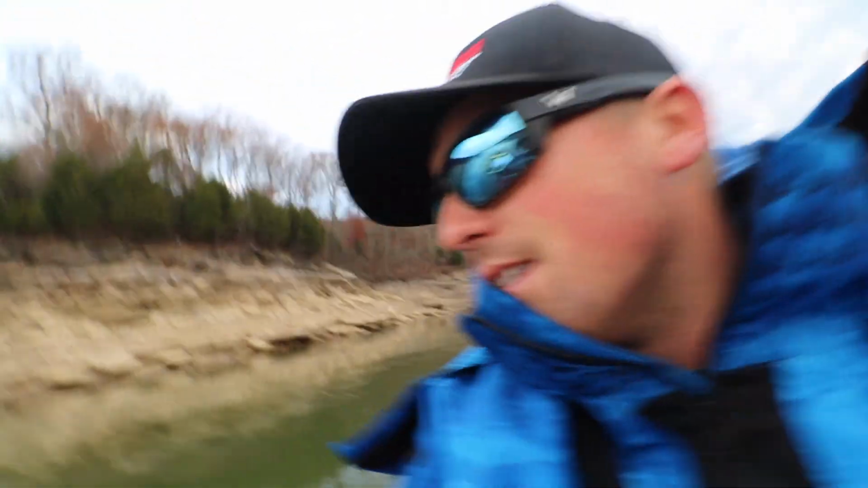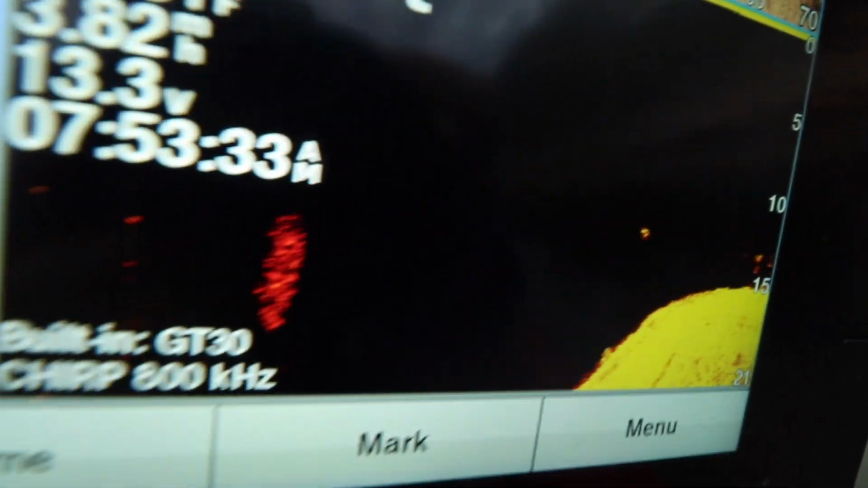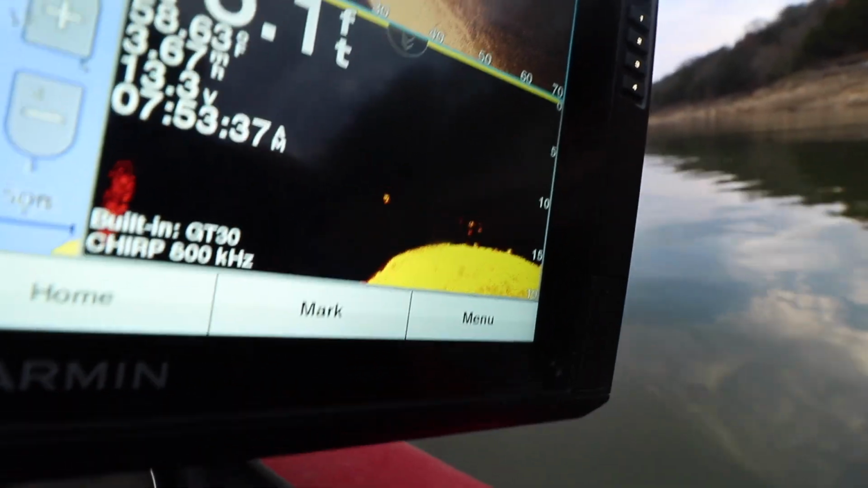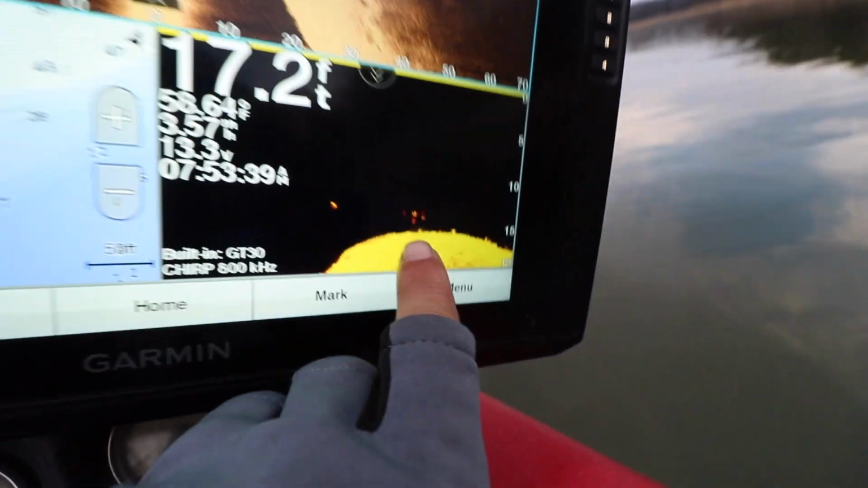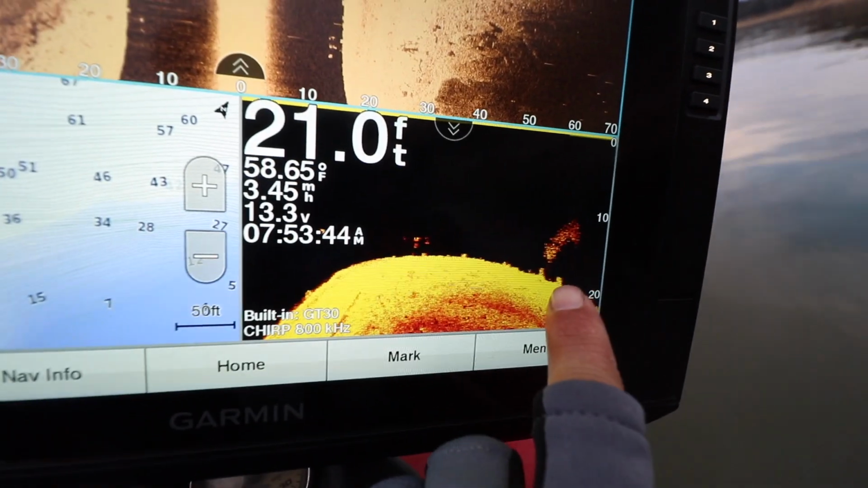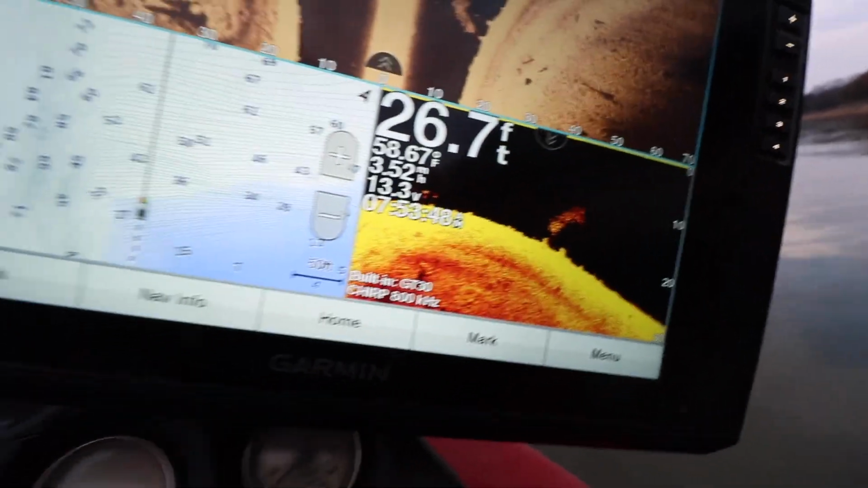So, let's see. Oh, there's one. There's a bass. So we're graphing this point. We got one suspended off the bottom there. There's another one, a couple more. That looks good. Yeah, 3 or 4 bass. And there's the bait. There's the bait. That's what I'm talking about, guys. So, just came off of this tapering point. 4 bass. And some bait.